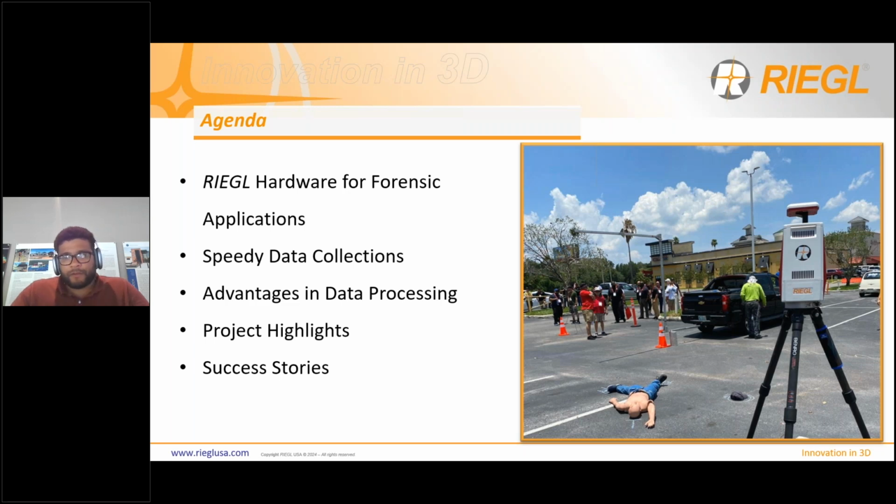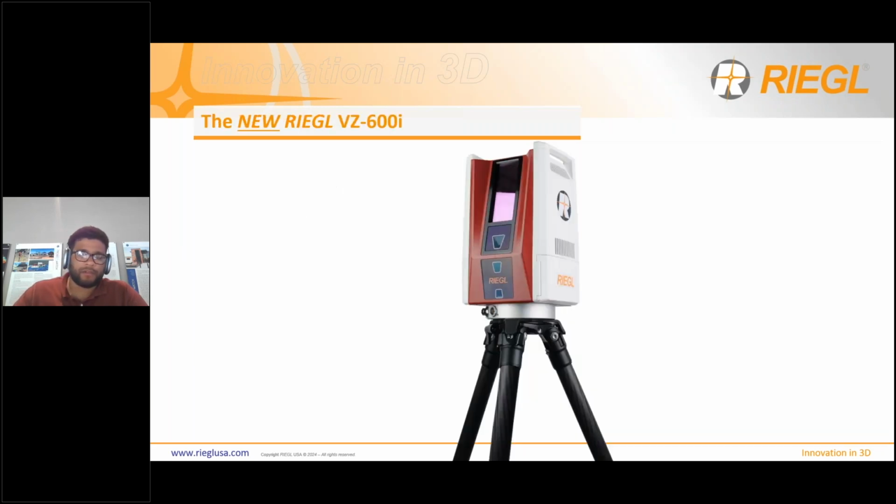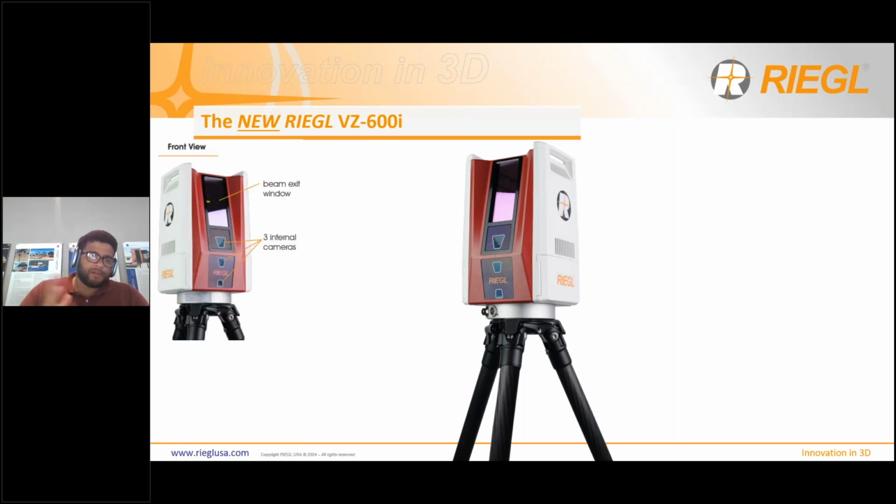So very first thing, I want to introduce you guys to RIEGL's newest tripod-based scanner. It's going to be the VZ600i. It's a very compact, very versatile, and very, very fast scanner. Just so you can get to know the hardware around it: on the front side of the scanner, you have the beam exit window on the front. And below that, you have three internal cameras. Each one of them is taking 12 megapixel images.